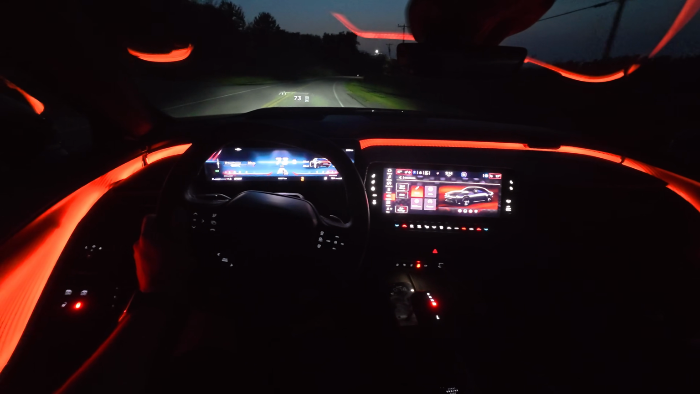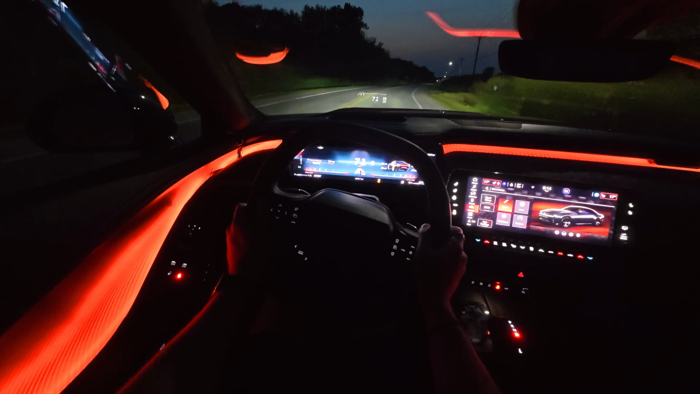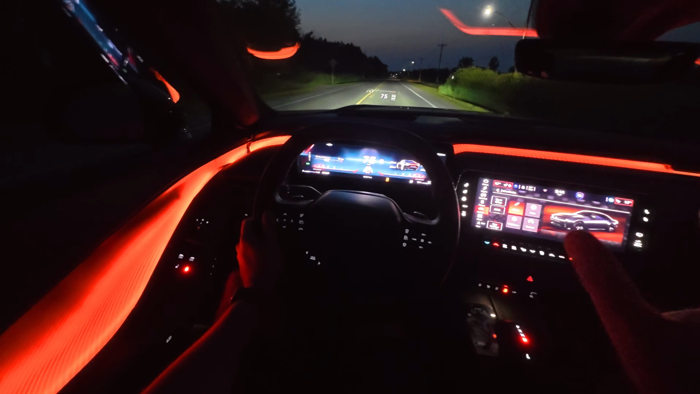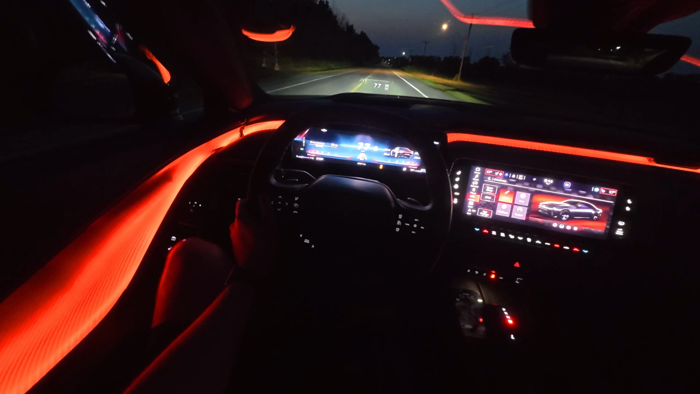But look how cool this is. I'm cruising around. You'd think it's distracting, but it's really not. It's such a cool atmosphere to drive in. It really is awesome. So yeah, I'm kind of all over the place, and that was kind of the point of this video. I just wanted to talk more about the Charger because I actually really do like it.